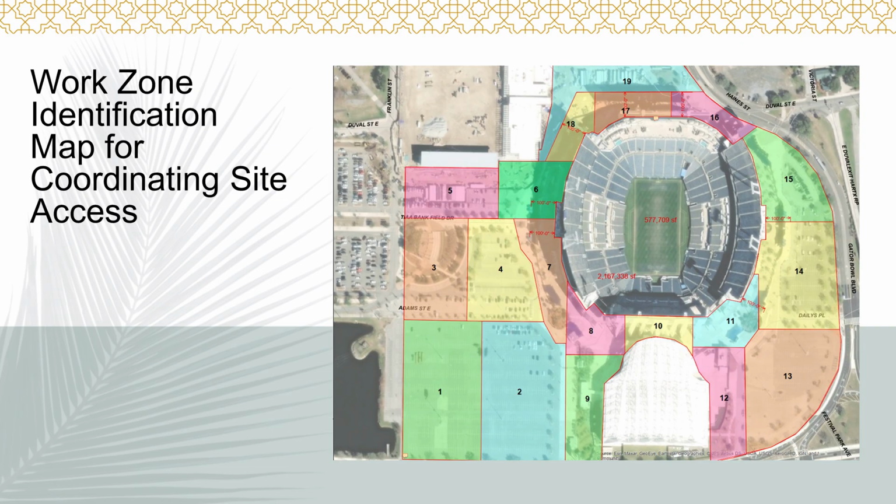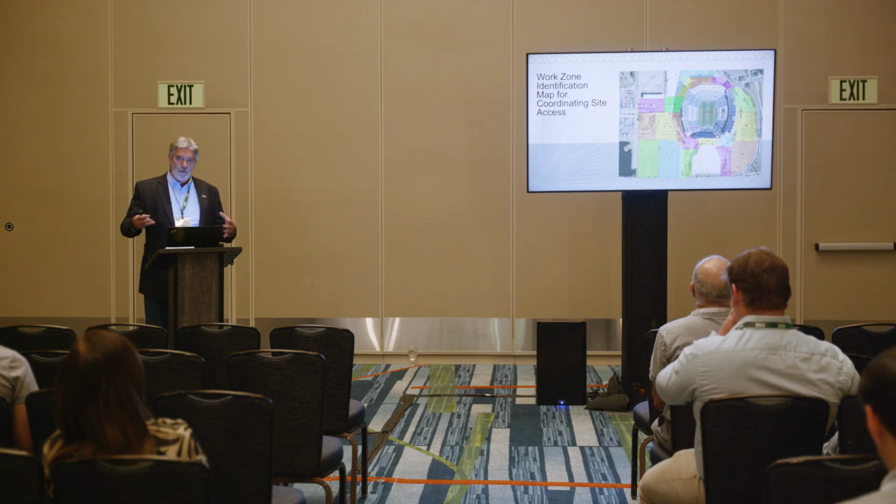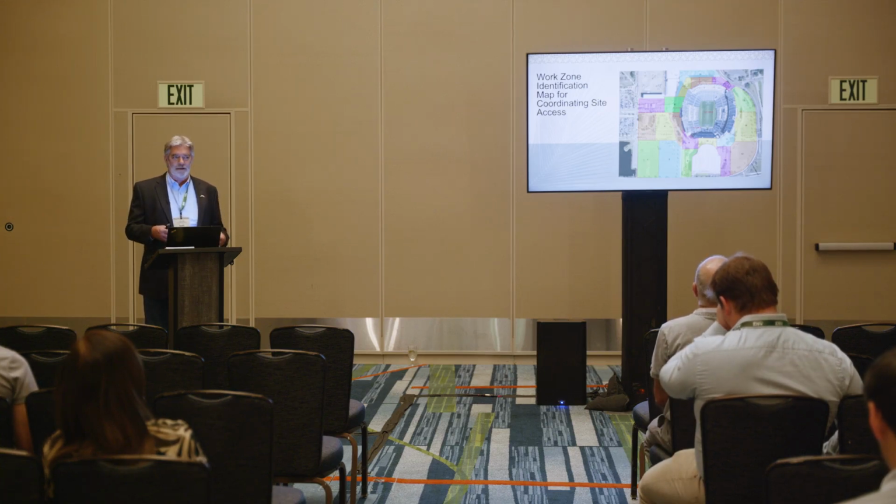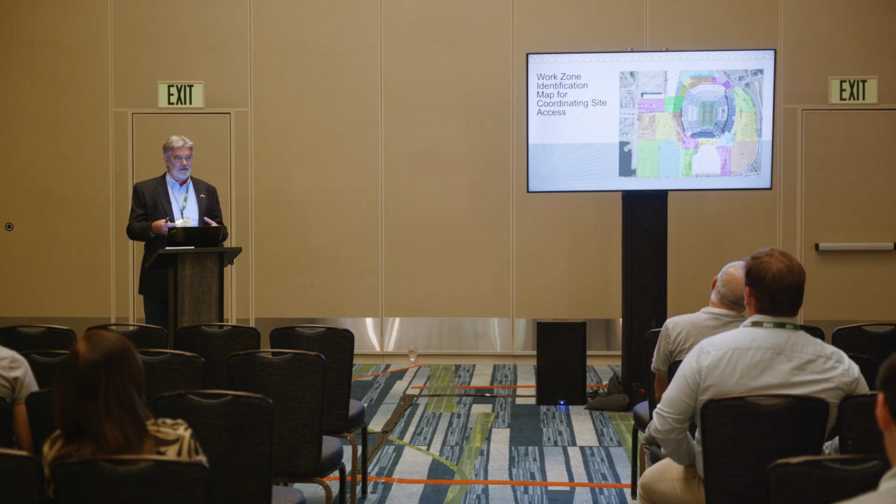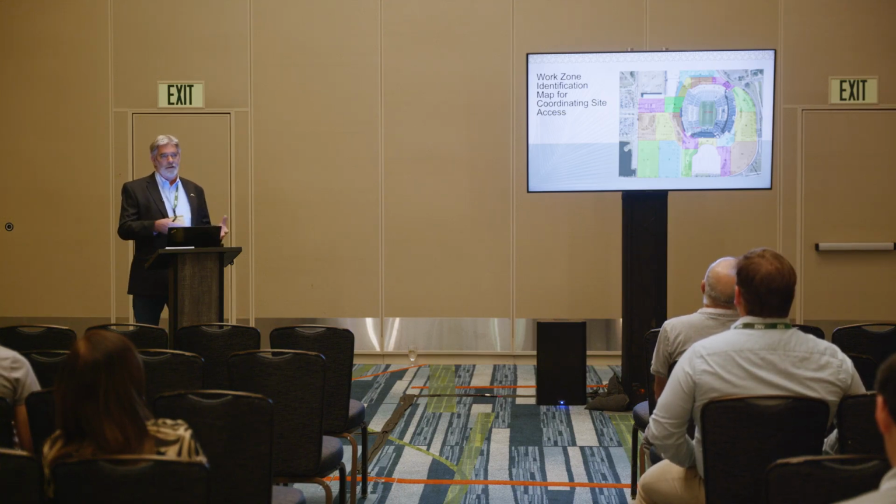Even though the football season was over, the stadium had events coming in. They had concerts, and I think they had monster trucks and other things coming in. So we had to work around all of those activities as well as get into the site where it was secured. We coordinated with both the city security and the Jaguar security via the map.